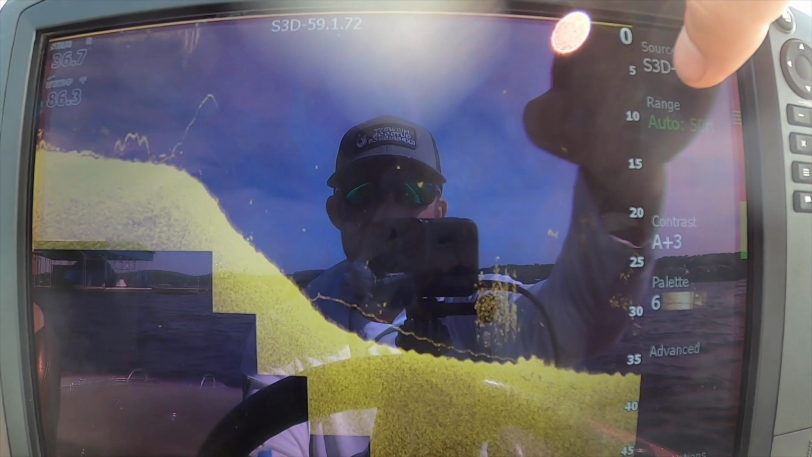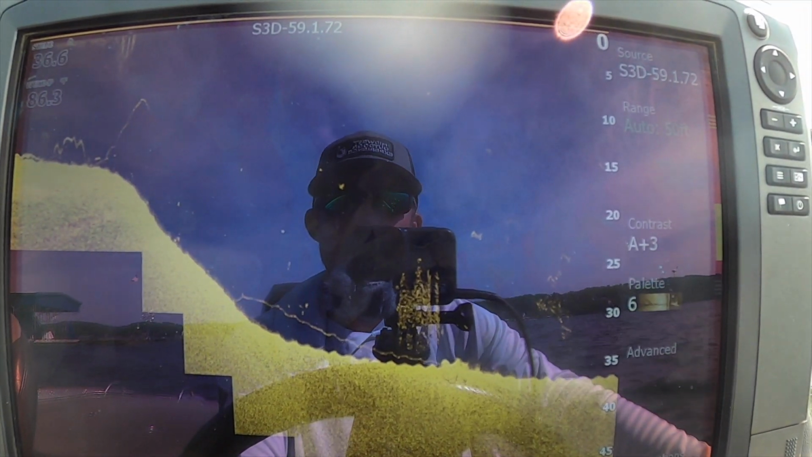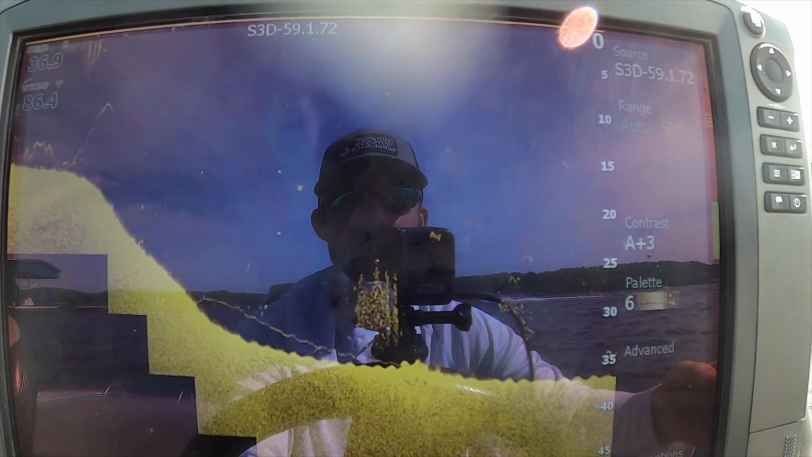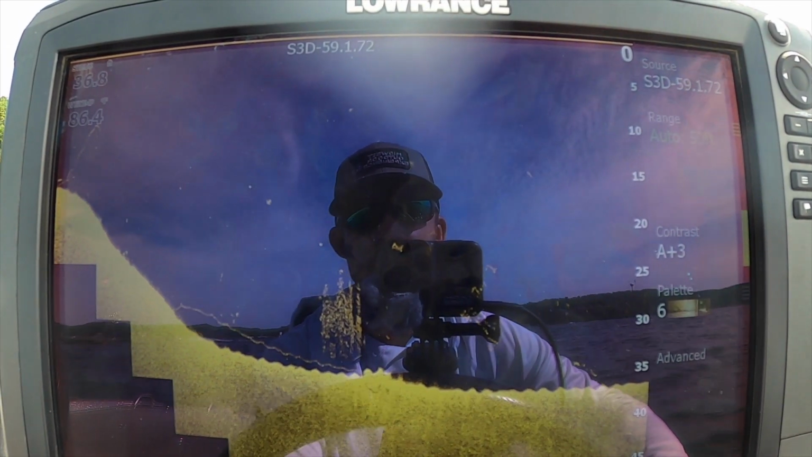Now this is a Lowrance. It doesn't matter if you have a Humminbird or a Garmin. It's all basically the same thing. You can argue that some brands are a little bit better at down imaging, and I would agree with that, but that's not the point here. We're just going to talk about how to interpret it and some of the basic settings throughout most of the units. So the first thing I'm going to start with is your frequency on down imaging.